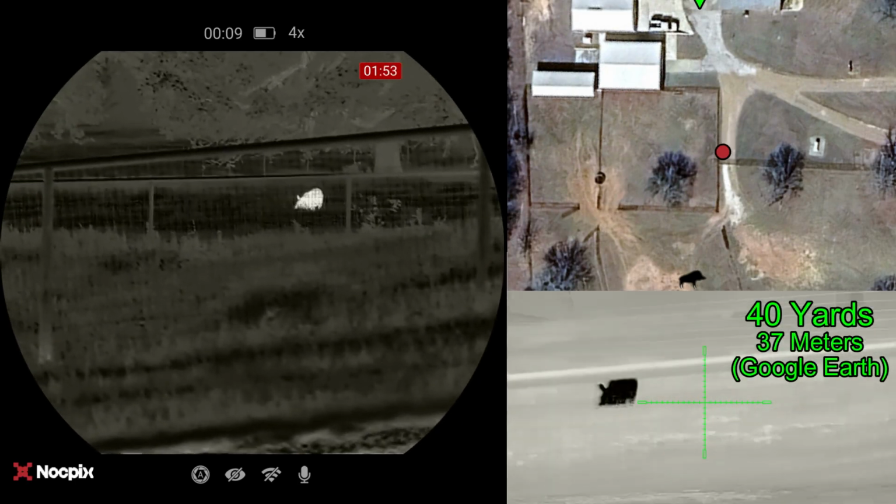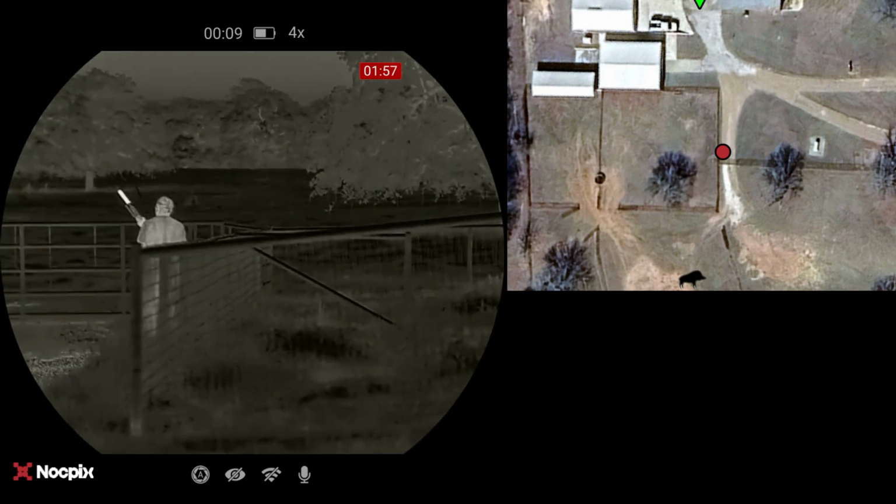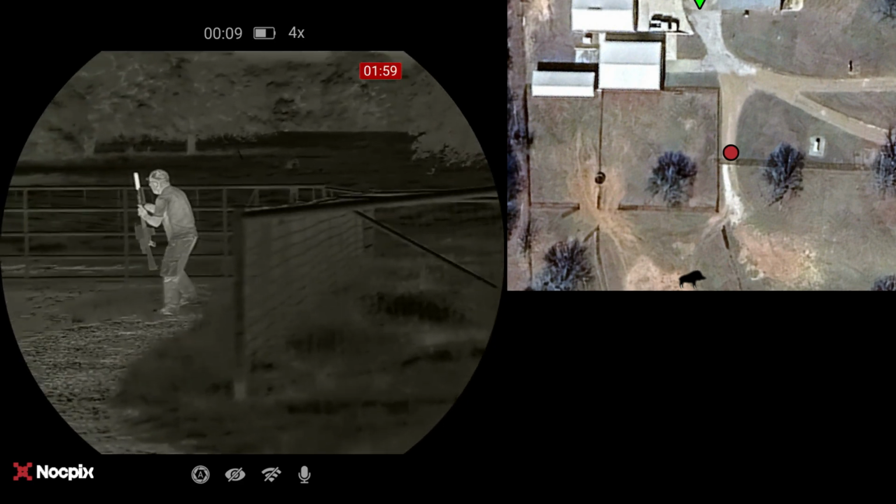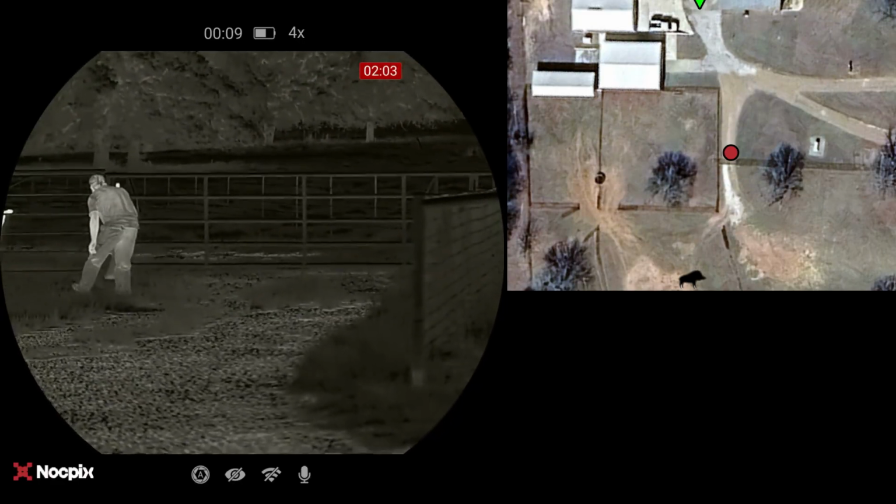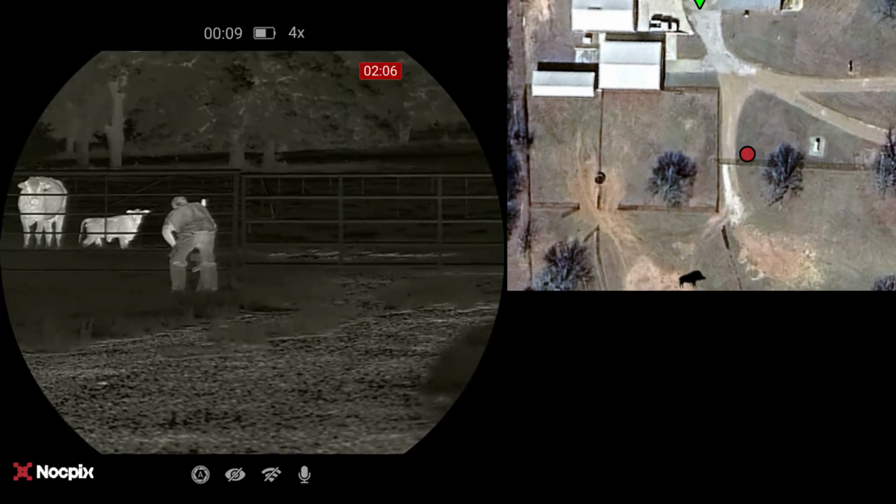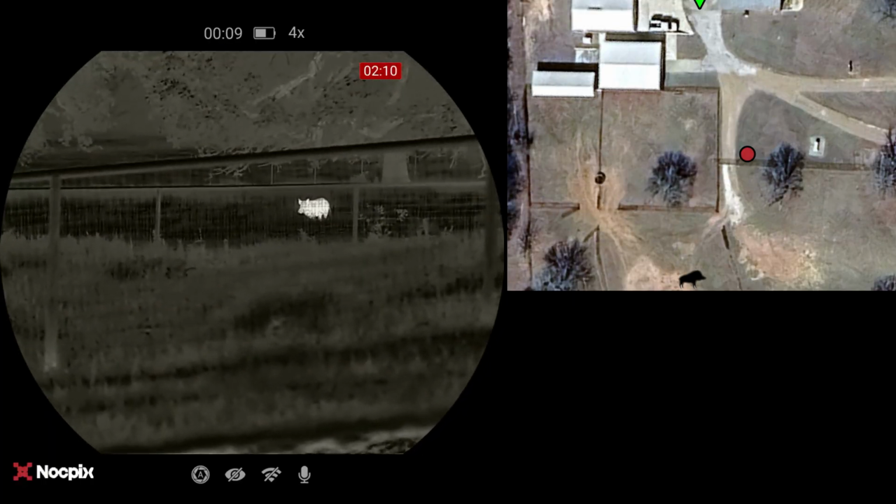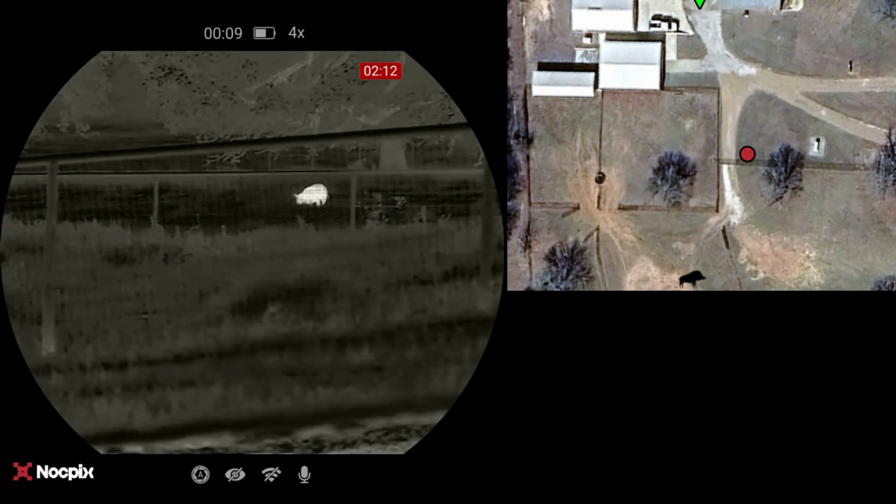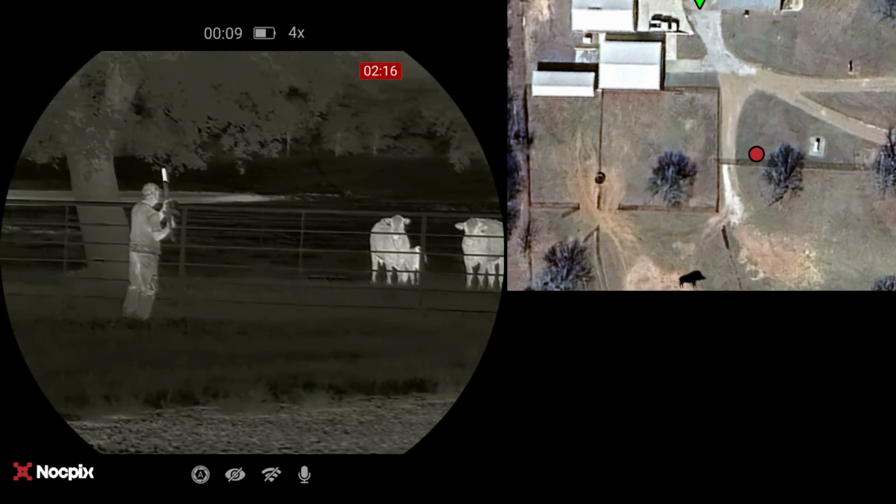I mean, if I was in his shoes, doing this for the first time by myself on the property, I'd be doing exactly what he's doing right now. And I was thinking he's going to go through the gate, and he thinks, no, the gate's going to make too much noise, I need to move down from the gate. And these gates sometimes squeak quite a bit.